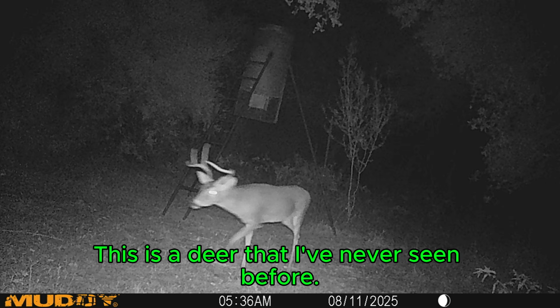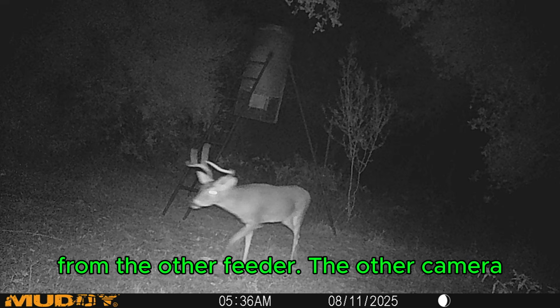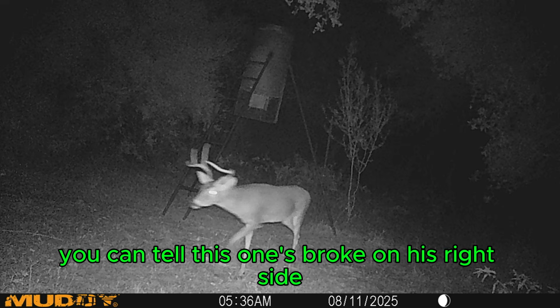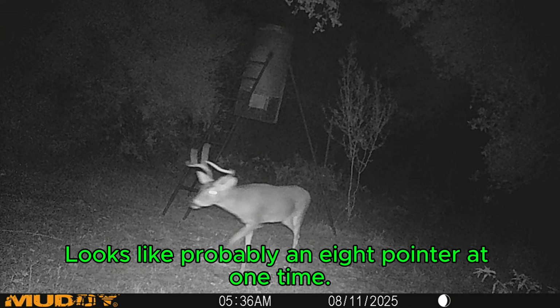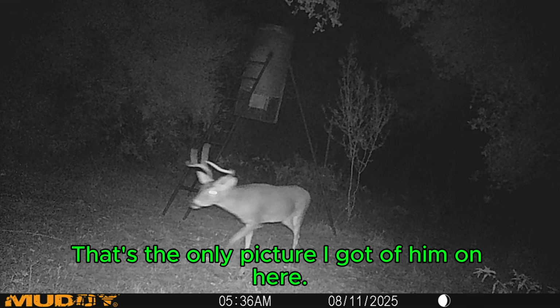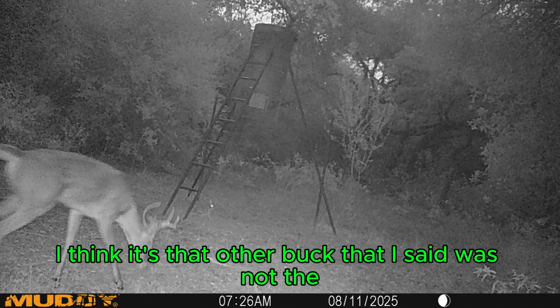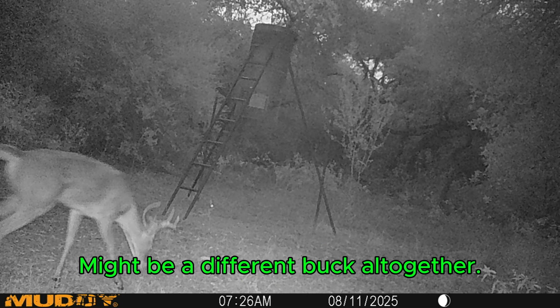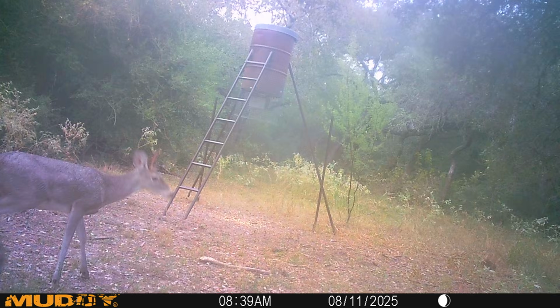This is a deer that I've never seen before. I have to look through my pictures a little closer from the other feeder, the other camera, and see. But you can tell this one's broke on his right side or his left side. Looks like probably an 8 pointer at one time. But I have to see if I recognize him off the other camera. That's the only picture I got of him on here. Here's, I think, that other buck that I said was not the original. Might be a different buck altogether, but you know, it's small deer.